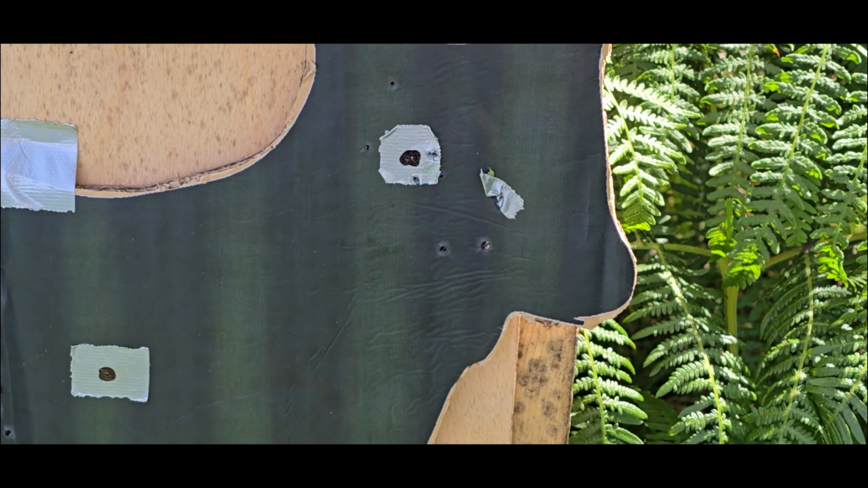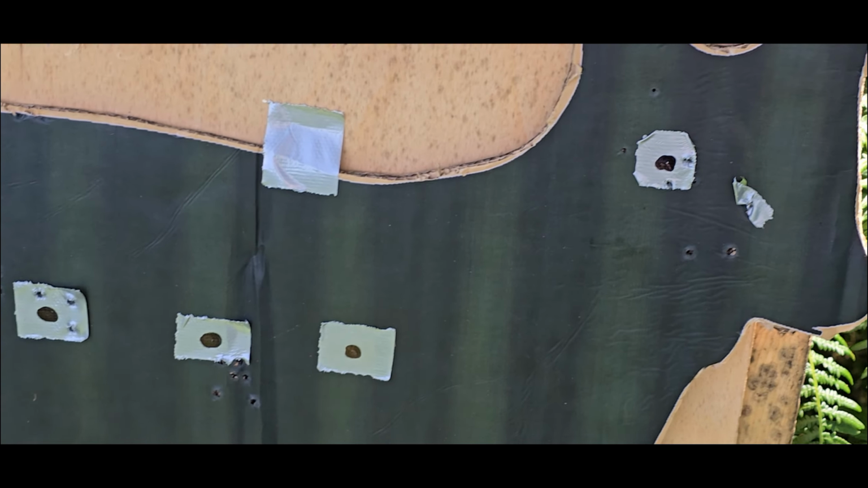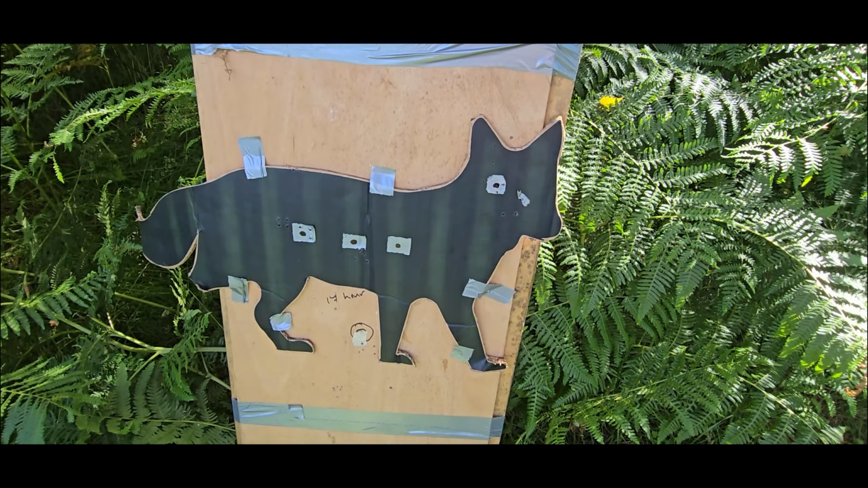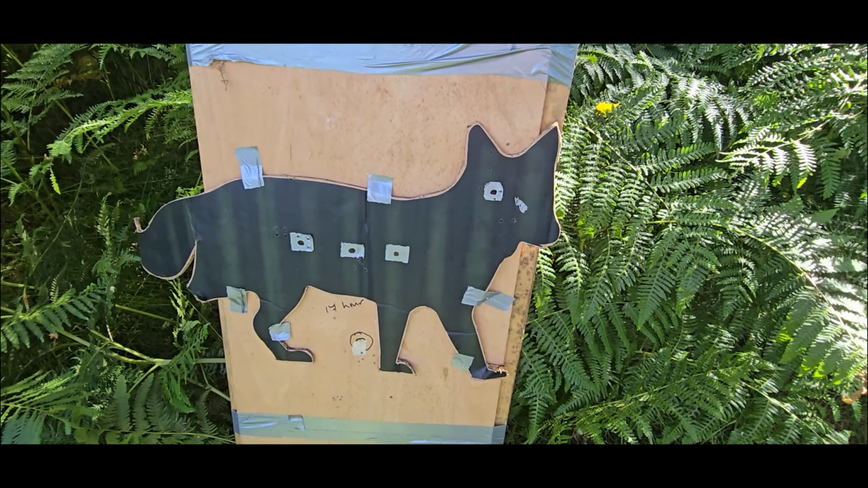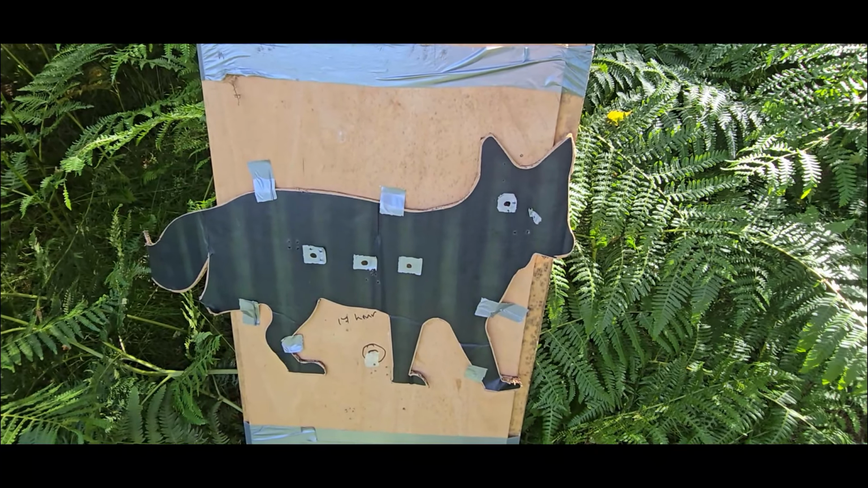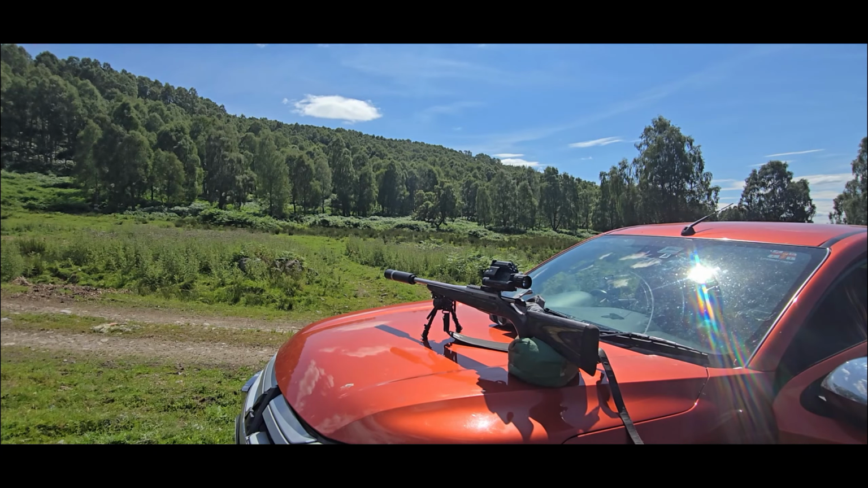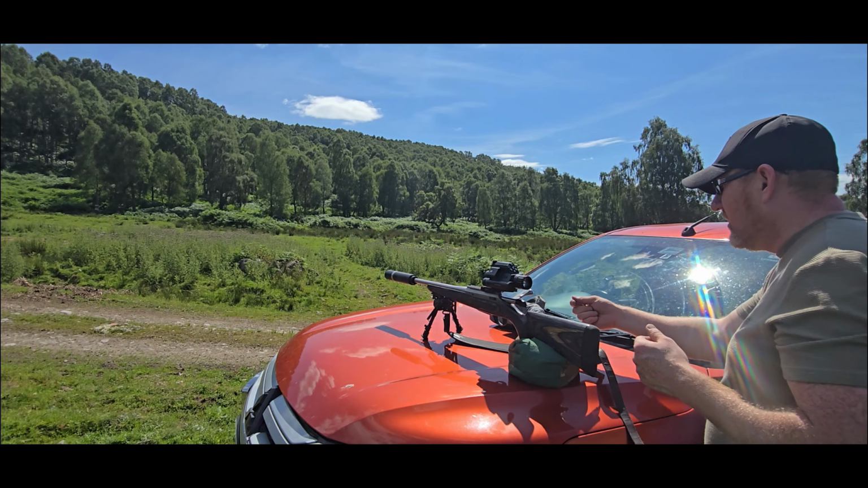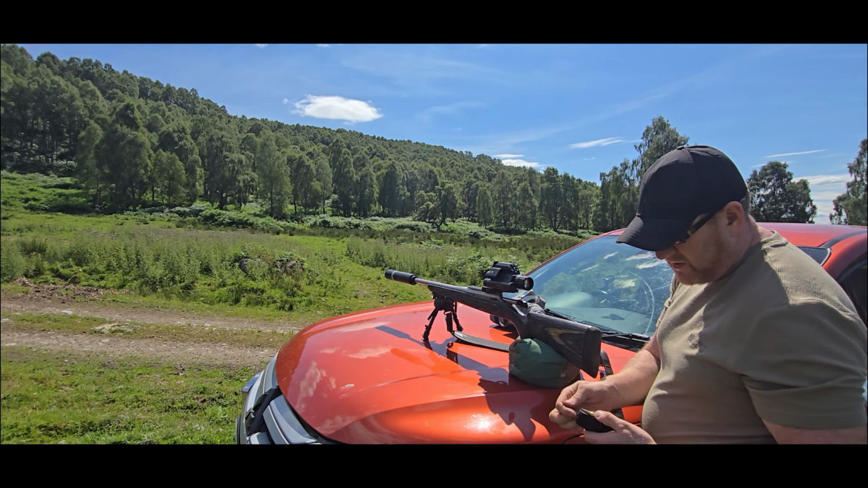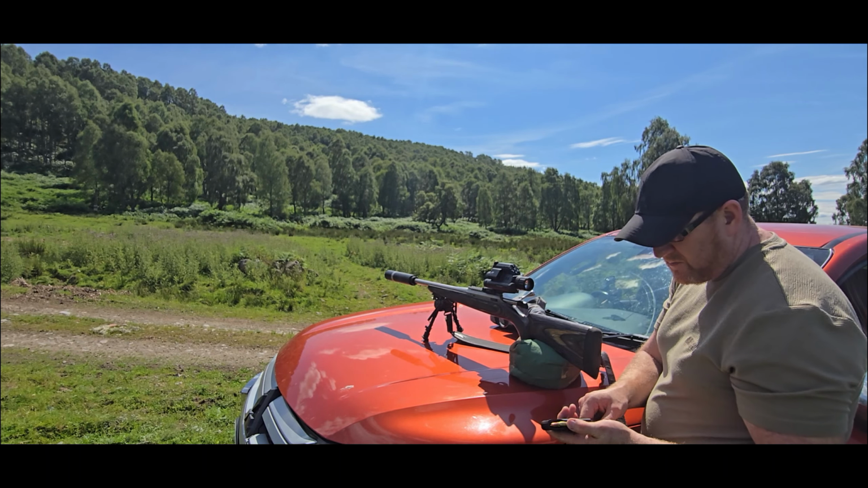But hey, I'm happy. I kind of know. Anyway, it's getting re-zeroed with different ammunition, and we'll be happy. Get it all sorted. Right, a little bit more playing, and then we're heading back. So we've got Spear. I'm going to stick it to that third target. Spear ammunition. These are hollow point varminters.